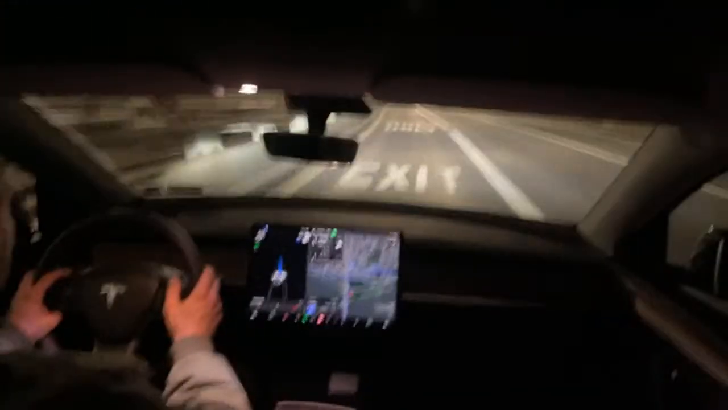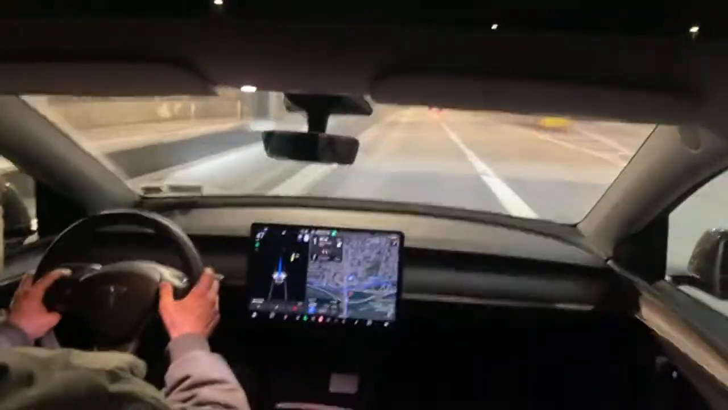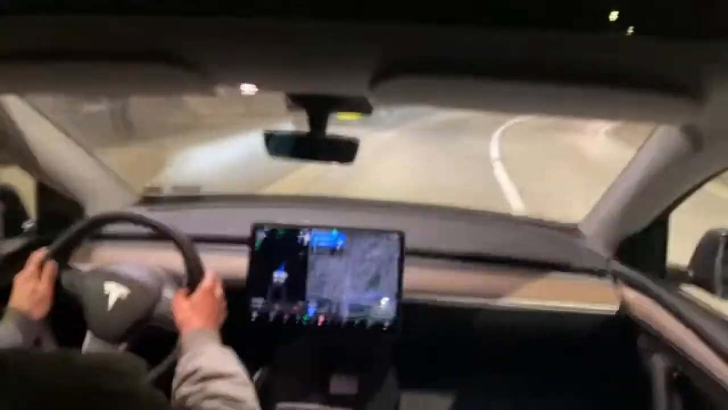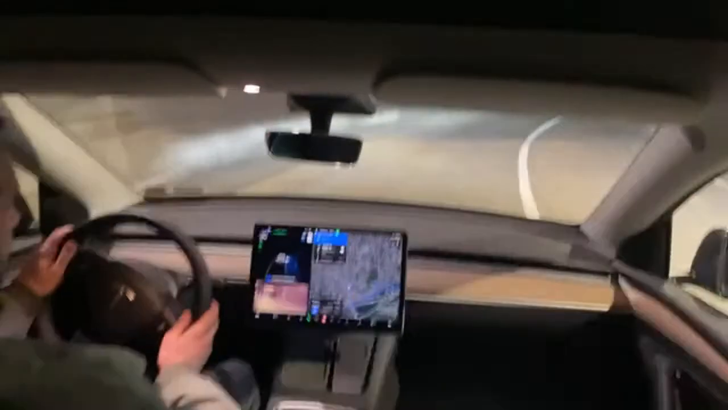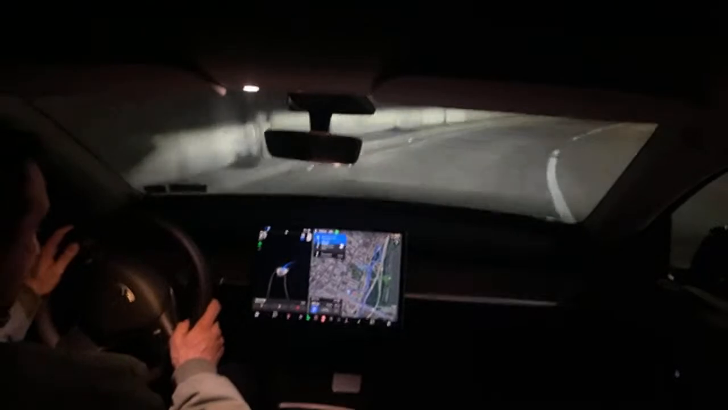I don't see anybody behind me. Let's see what happens. See if we see them on the screen. I mean, it's good for a merge. It should slow down in areas like that. All right. Just changed to 30 miles an hour. It wants to do a lane change, even though this is solid. Let's see.